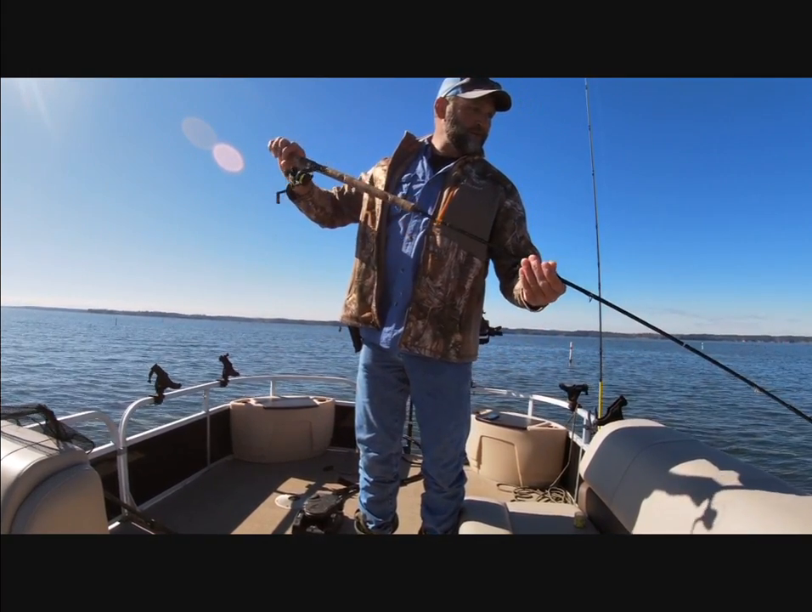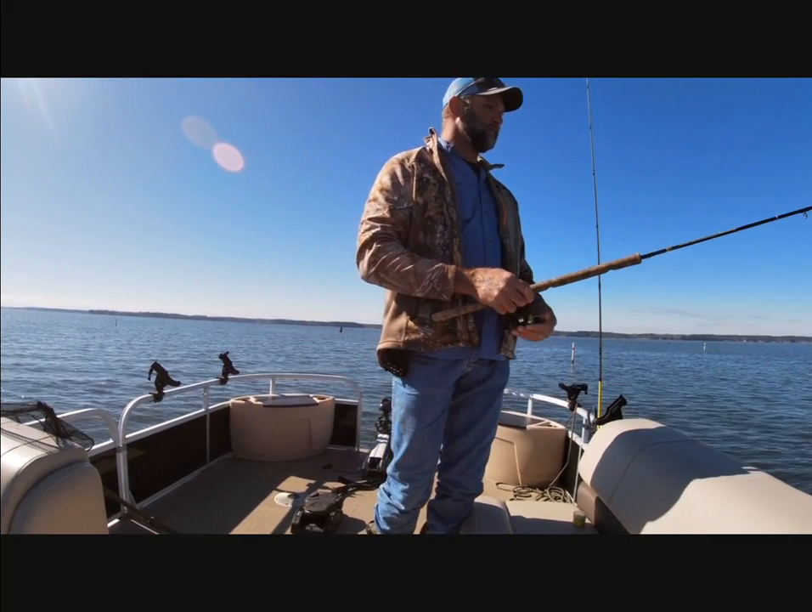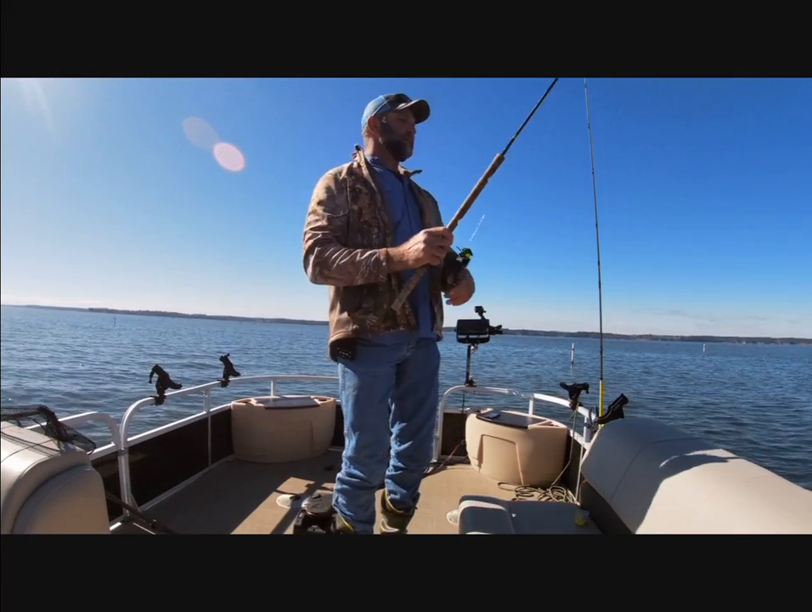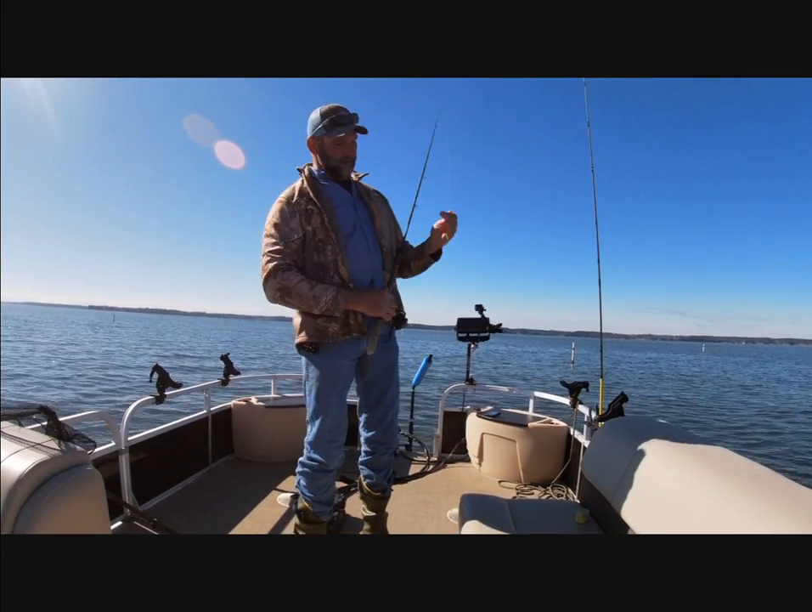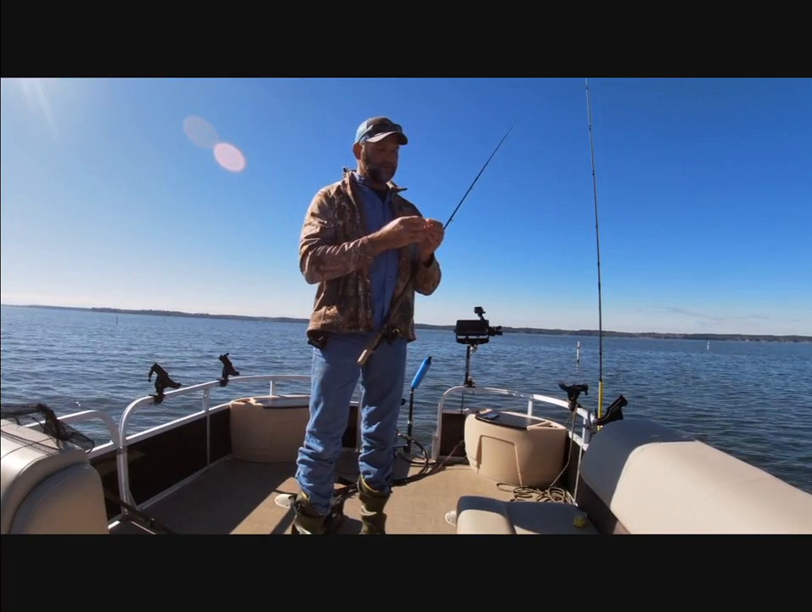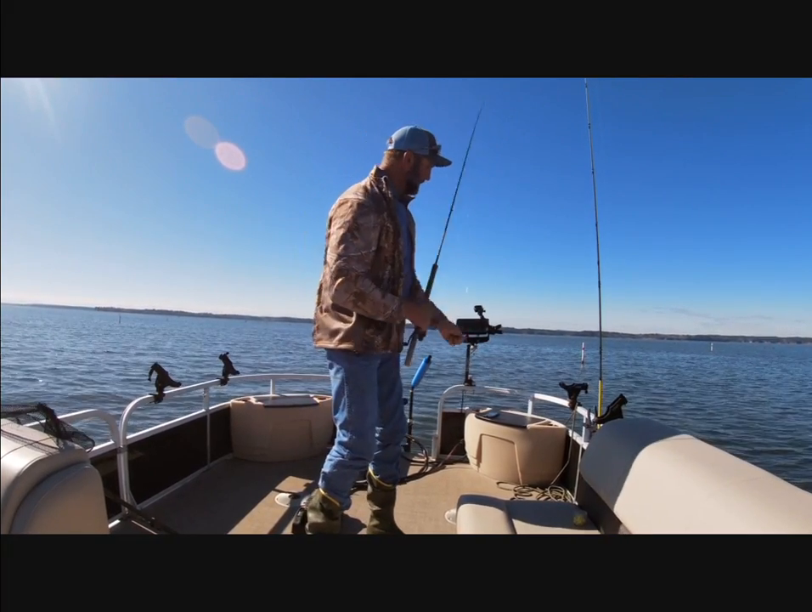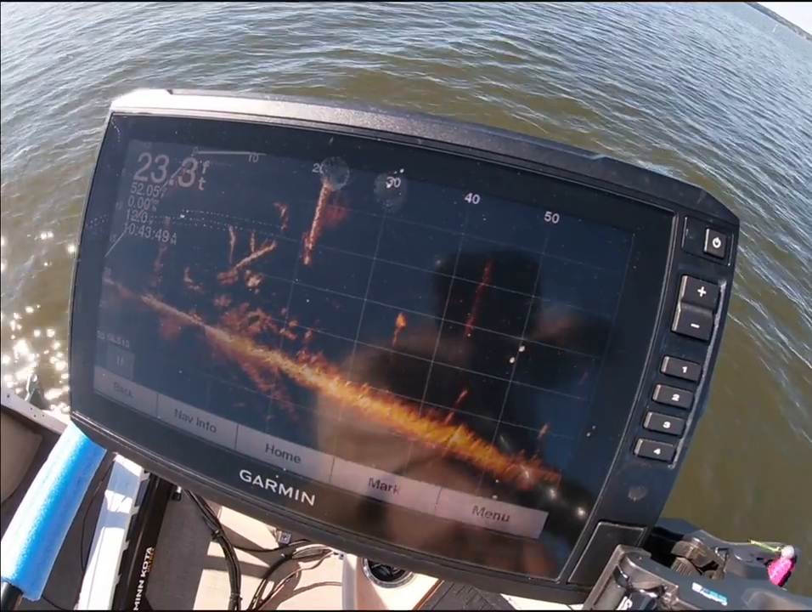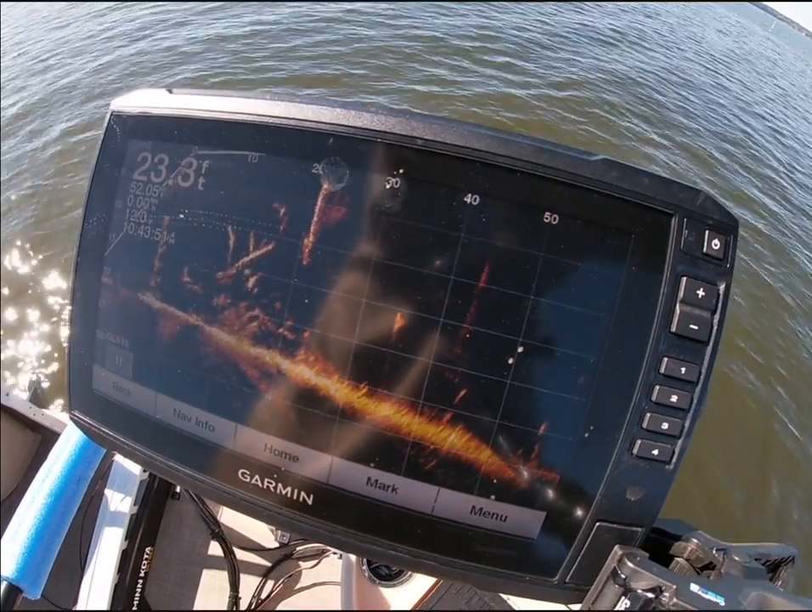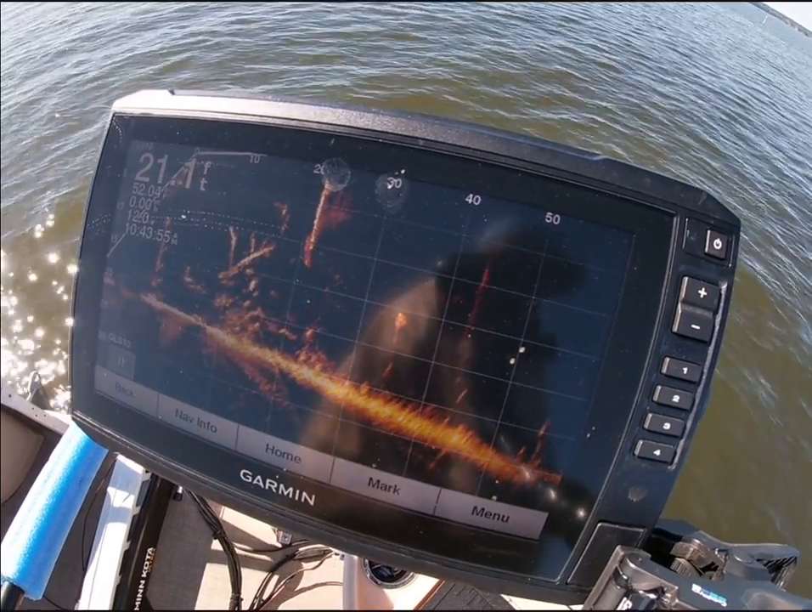They've seen that one pass by them 10, 20 times trying to catch the first ones that you've caught, and they lose interest in it. So a quick change in a jig color a lot of times will definitely get you another bite or 2. But I'm gonna try this one here one more pitch, see if I can get one.